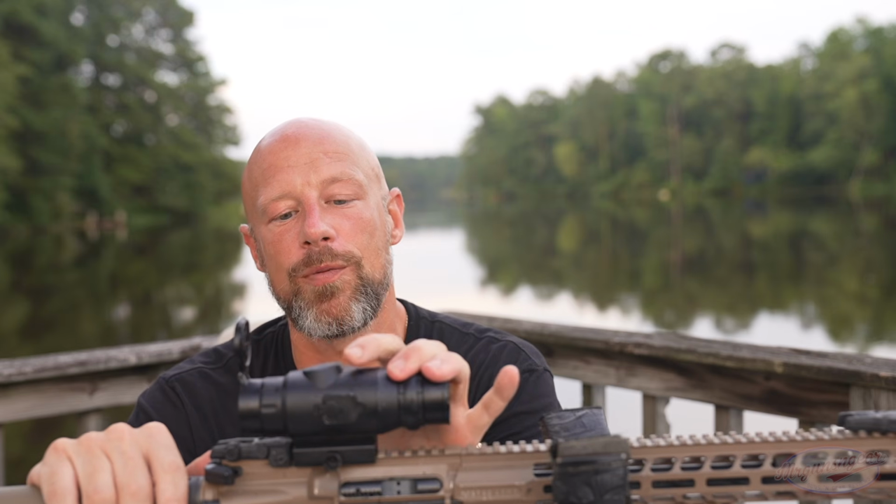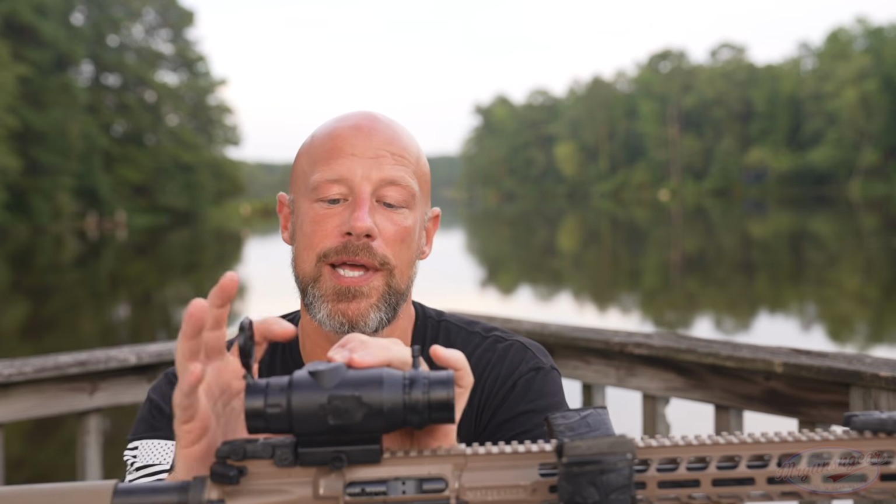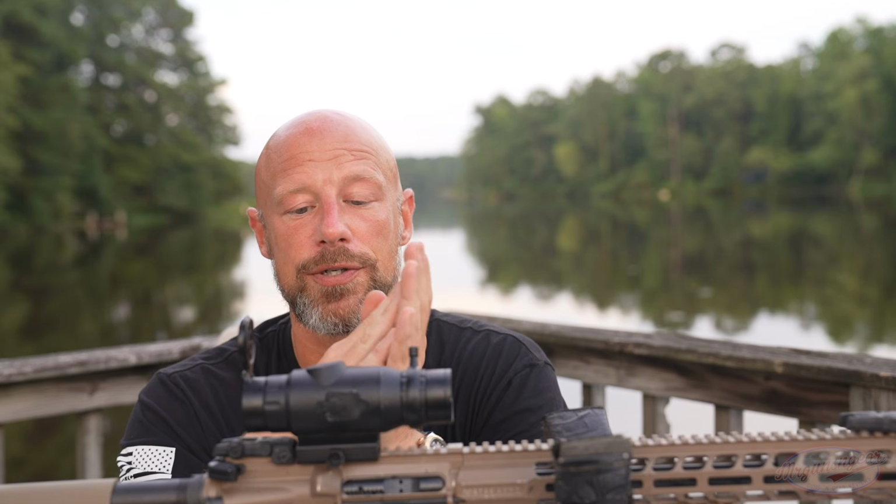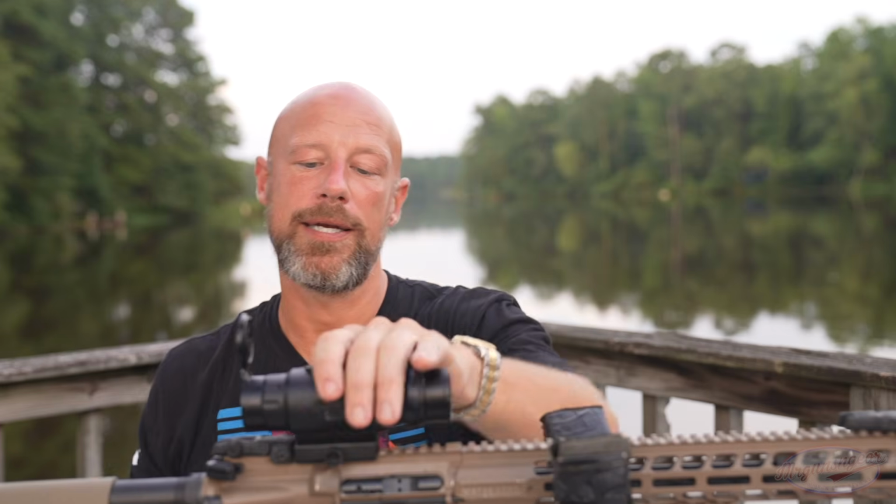And speaking of batteries, if you're using those two CR123As, the manual says you're going to get 4 hours of runtime. We have consistently, with the batteries that we're using here, which are Energizers, been getting right around 5 hours. That may vary depending on which actual batteries you're using, but we've been getting better than what's advertised in terms of actual battery life. So moving on down to our mount here, it is not QD.